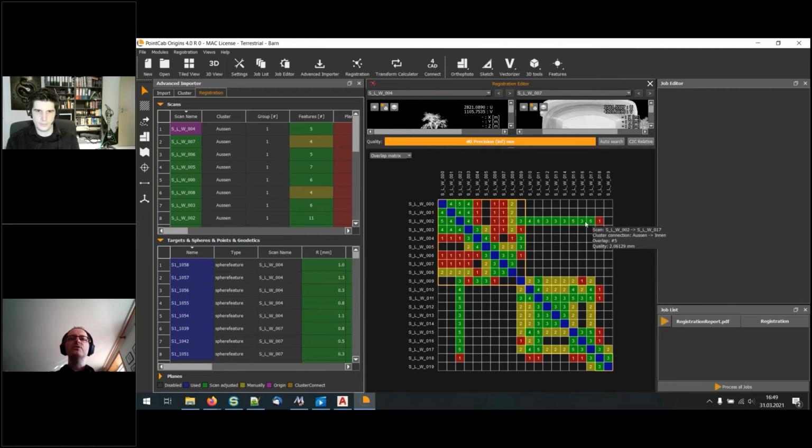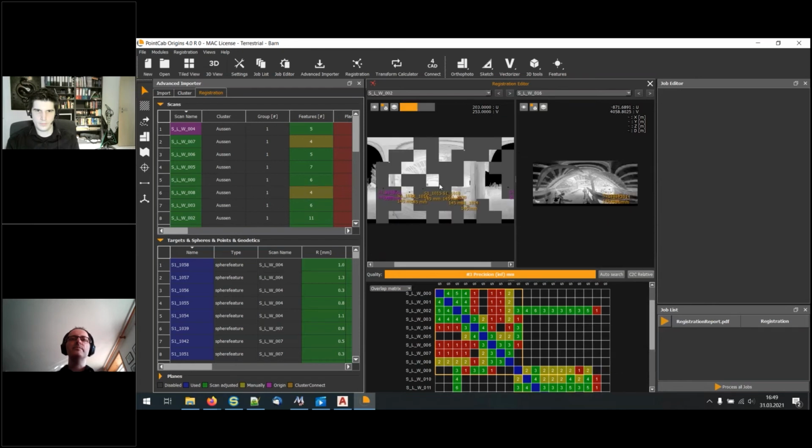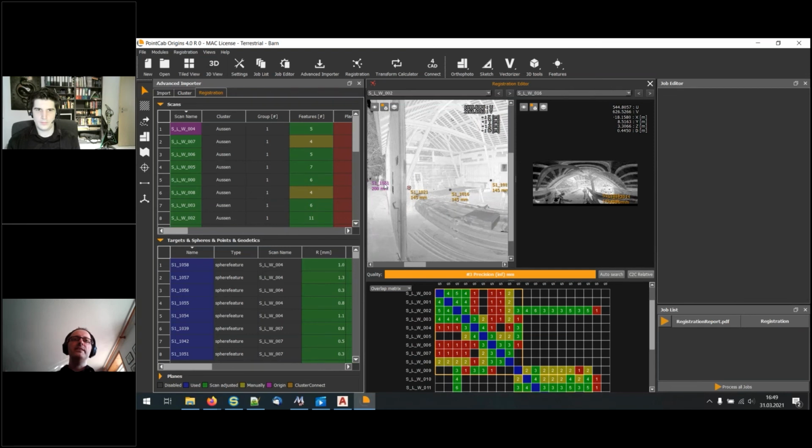What you can do, of course, is click here and say, please open the scans. Whoops, there we are. The first one and the second one. If you click here, you can directly open both views in the dual view. And what you see now is that some of the spheres have a different color. They are orange. What does it mean? The orange features, or spheres in this case, are spheres visible in 2 clusters.